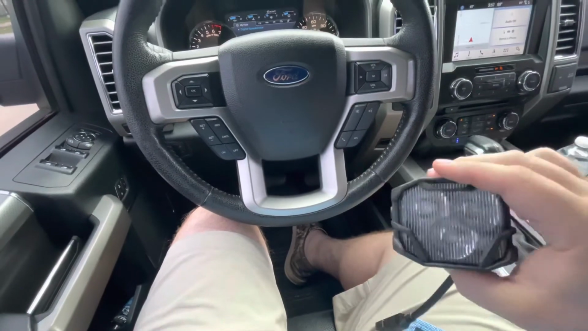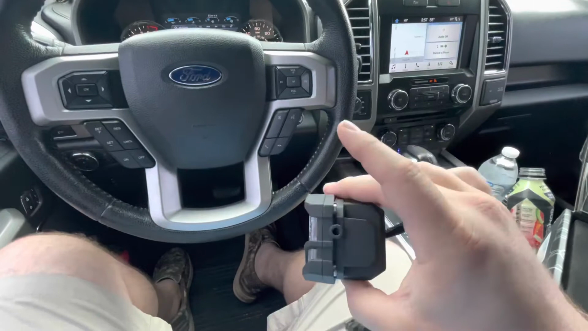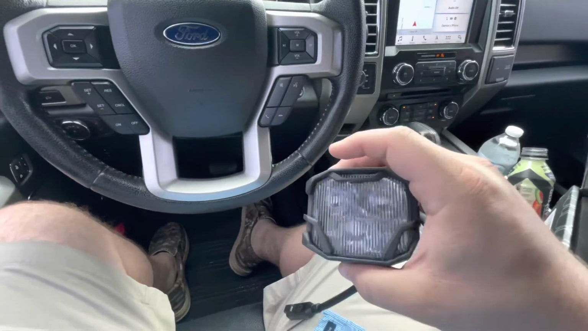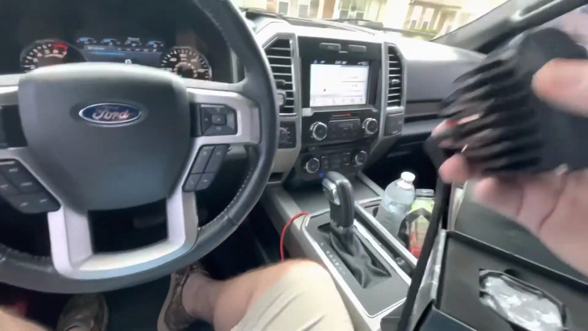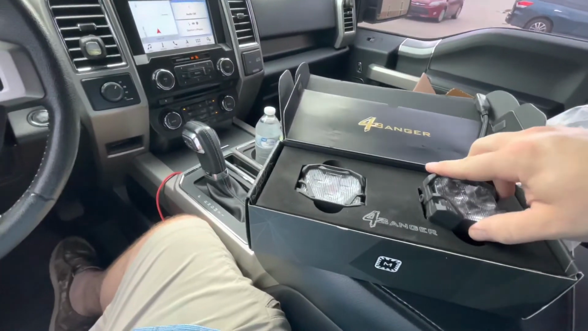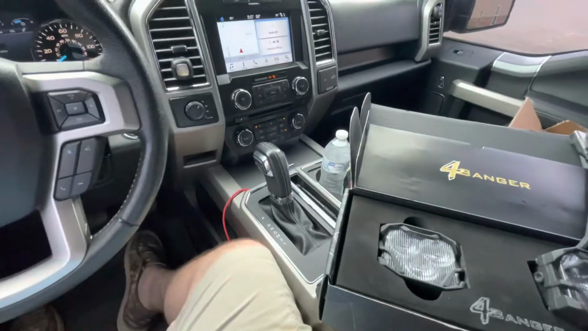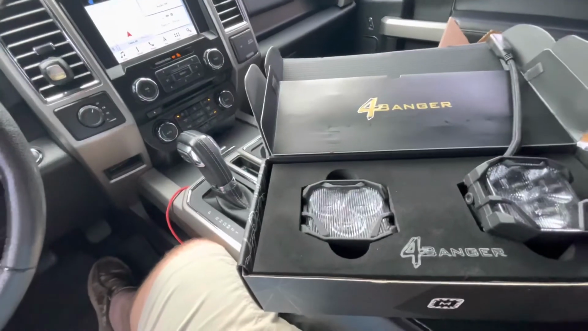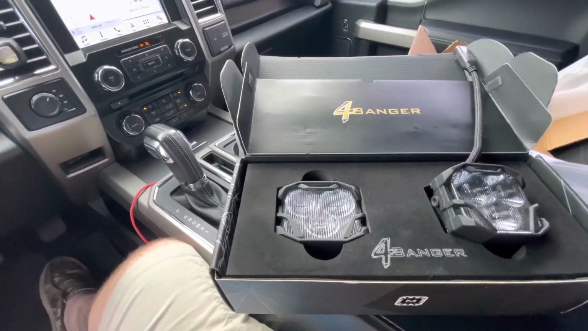I'm not gonna show how to do it because there's plenty of videos online showing y'all how to install these. Morimoto's got some, Headlight Revolution has a couple, and most of those have a pretty little lady doing the install, so I'm sure y'all would rather watch her do it than me. But anyways, we'll get these installed, show you what they look like, and then tomorrow, whenever the XBs come in, we'll get those installed, and we'll show the final comparison, what I think of them.